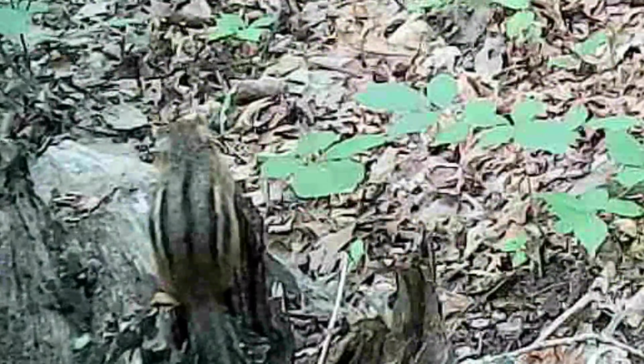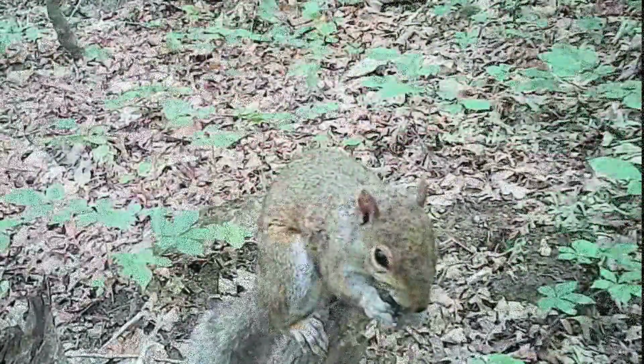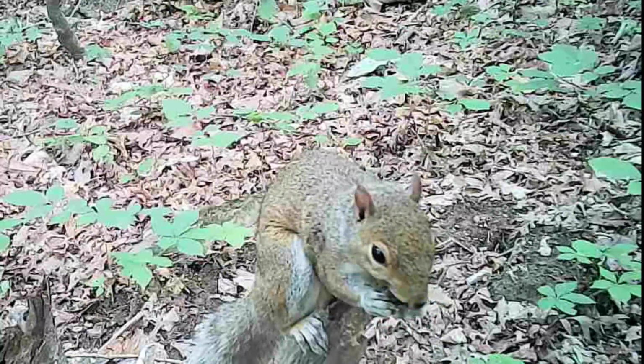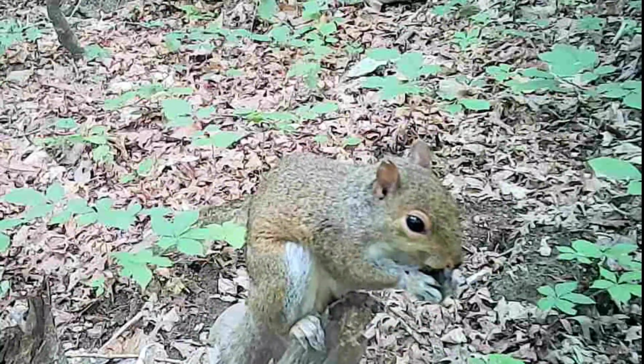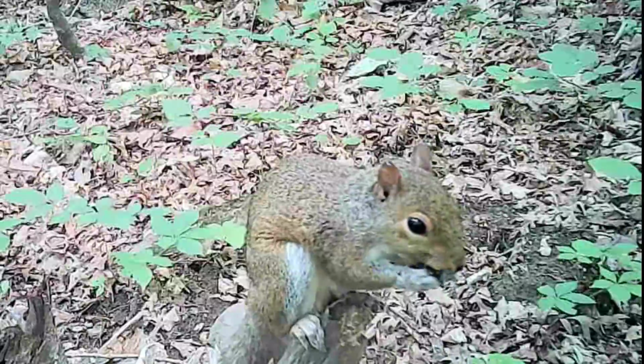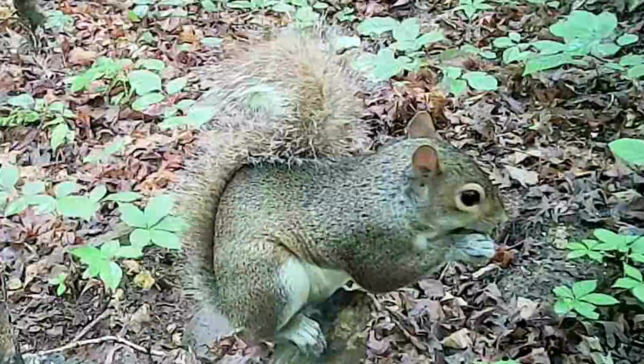And a little ground squirrel rests on it. But the squirrels, this is their favorite little spot. They'll find them something to eat on, jump up here and nibble on it. Ain't they precious?